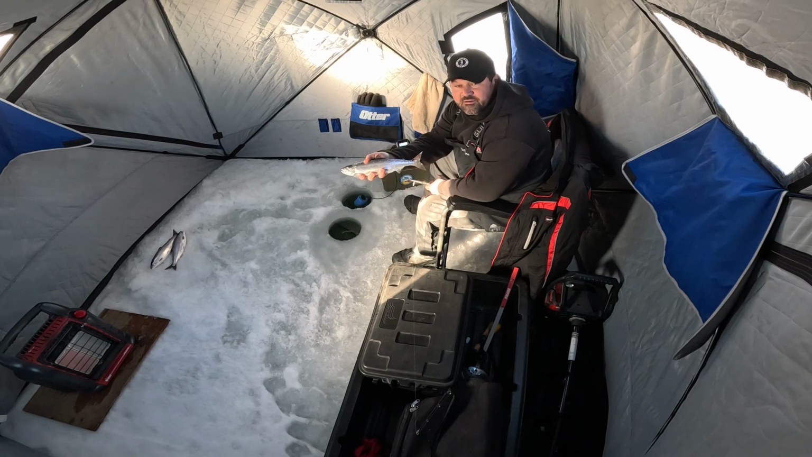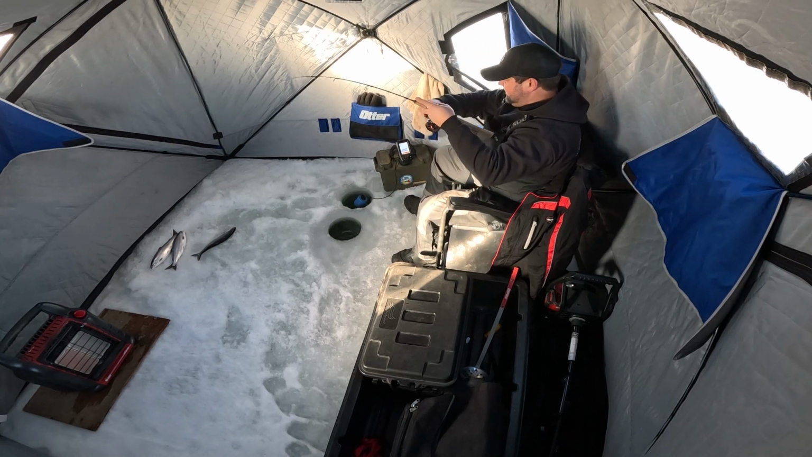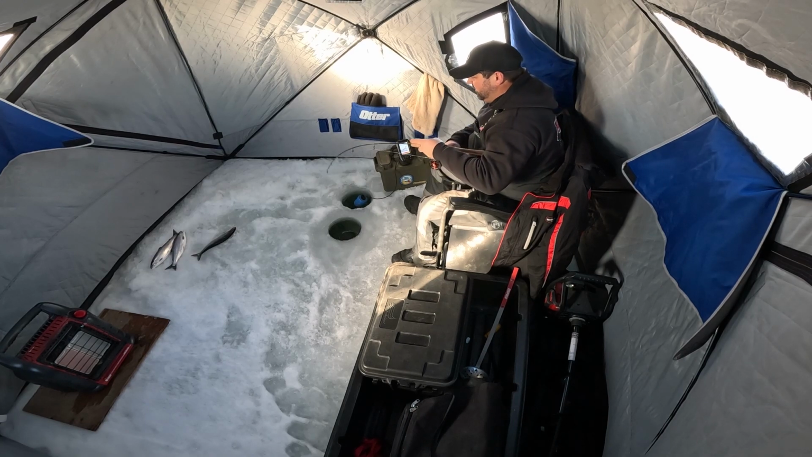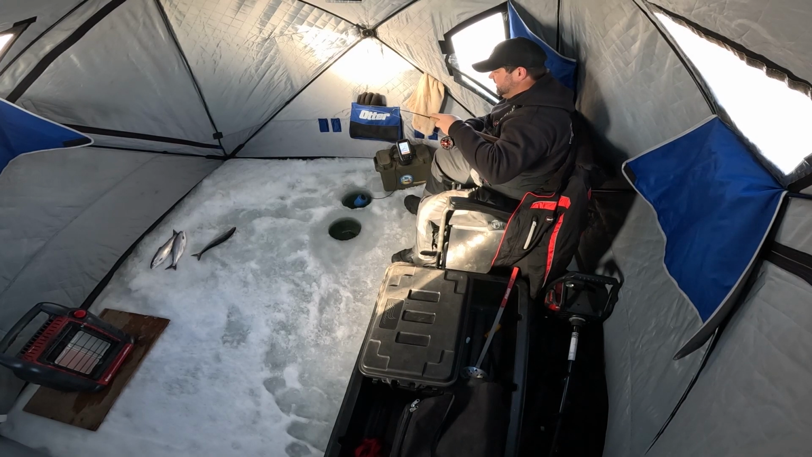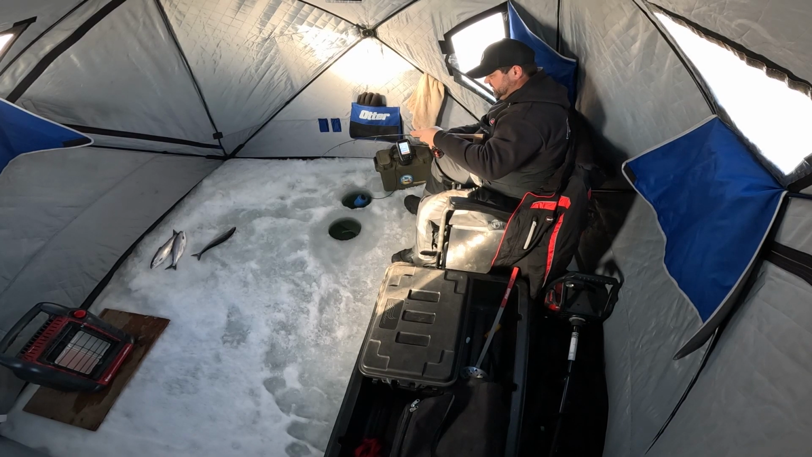It's just another little kokanee. Oh yeah. He chased it up and hit it when it was coming up. Oh, that's fighting like a trout. That's got to be a trout. Yeah. It's actually a nice trout.